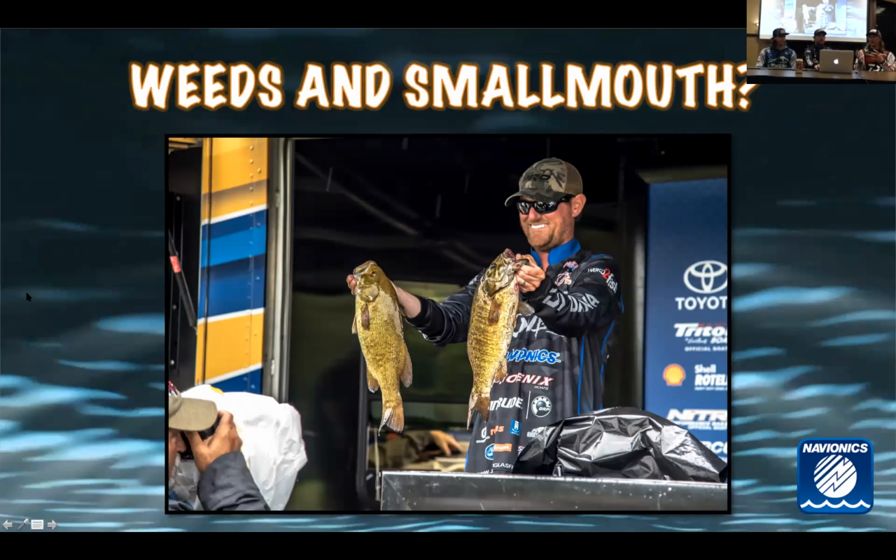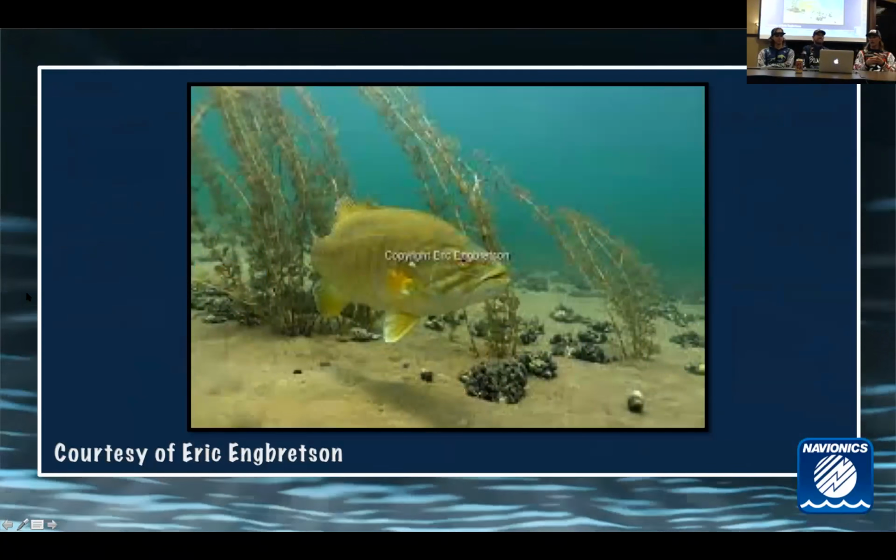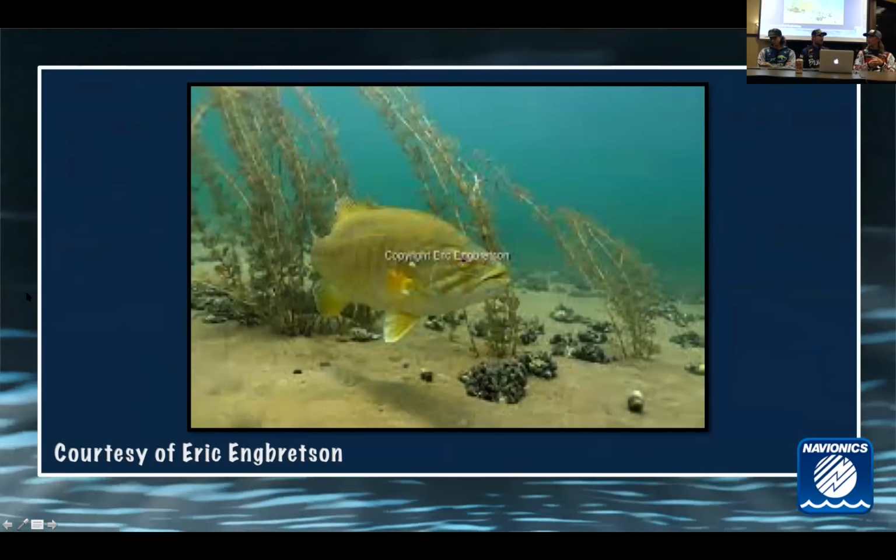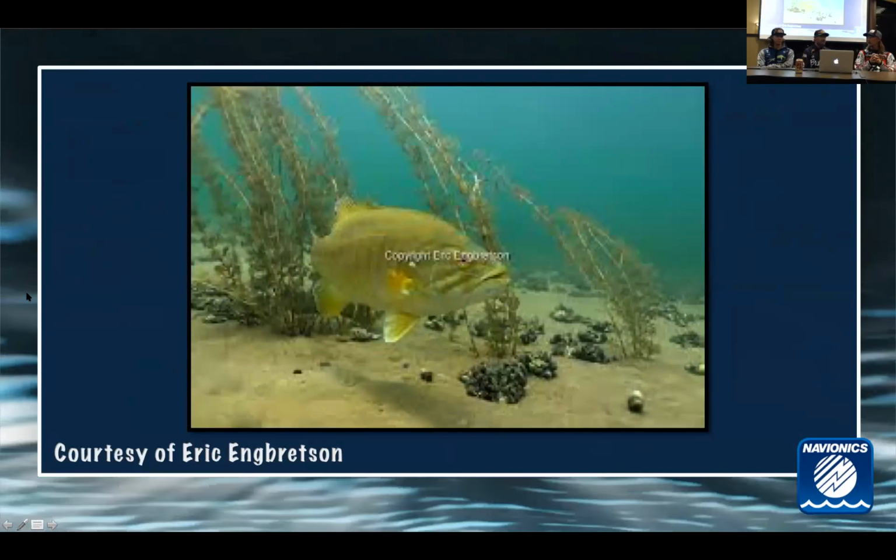They relate to grass a lot different than a largemouth does. They like to stay by the grass. A lot of times I don't catch them in it. I catch them next to it. Cabbage clumps, milfoil clumps. They patrol the outside edges. I'm sure they'll run in there and grab, but they're eyes.